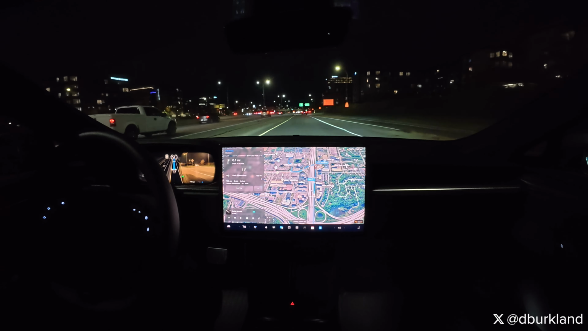Okay, and now we're exiting 394 and getting on to Park Place Boulevard.